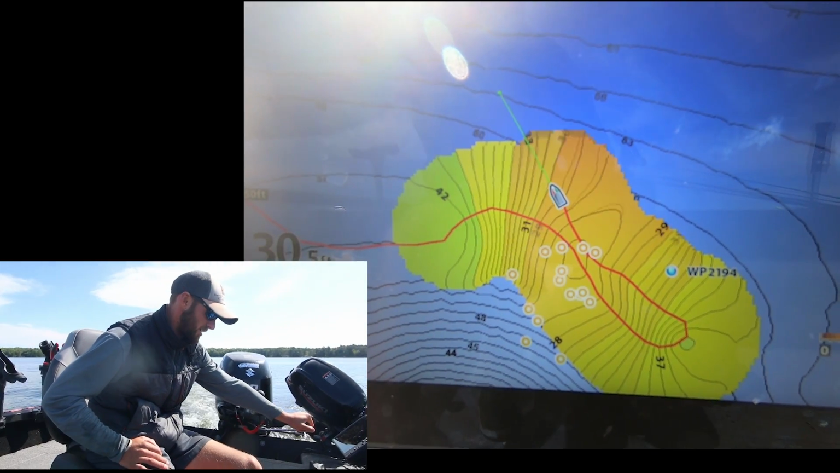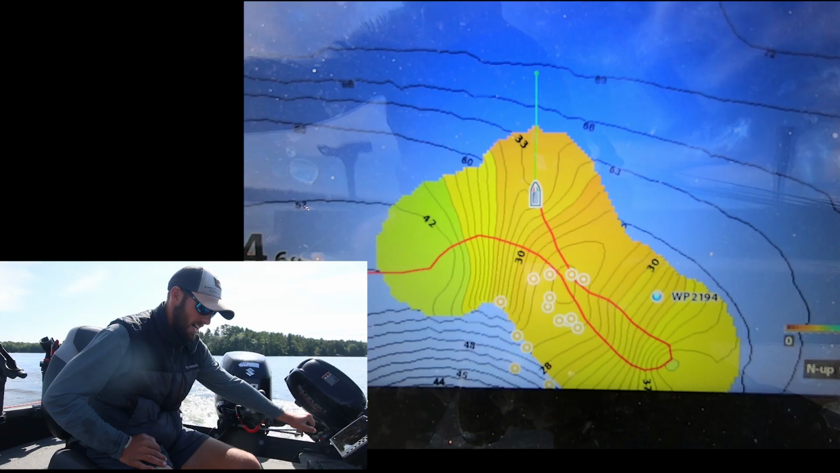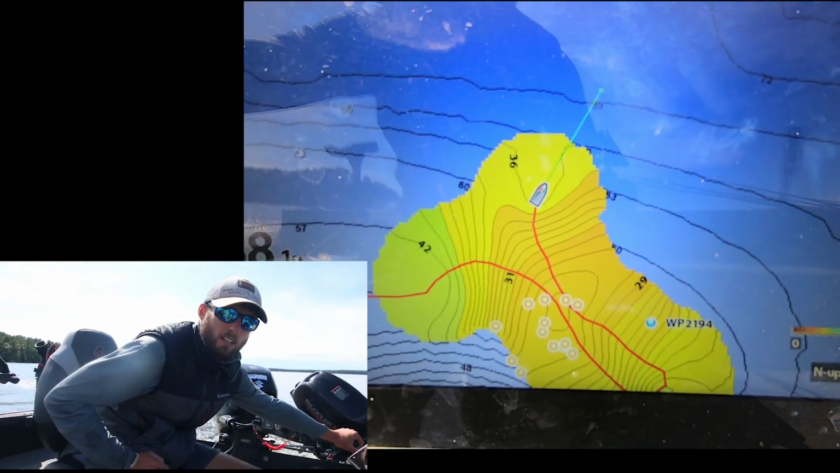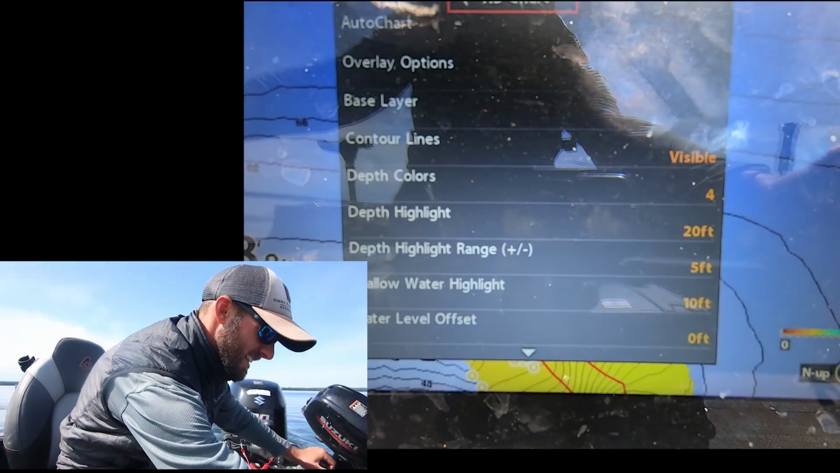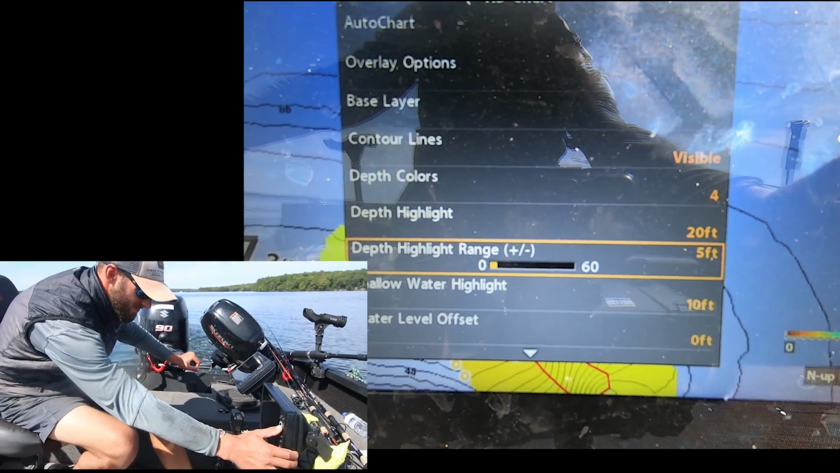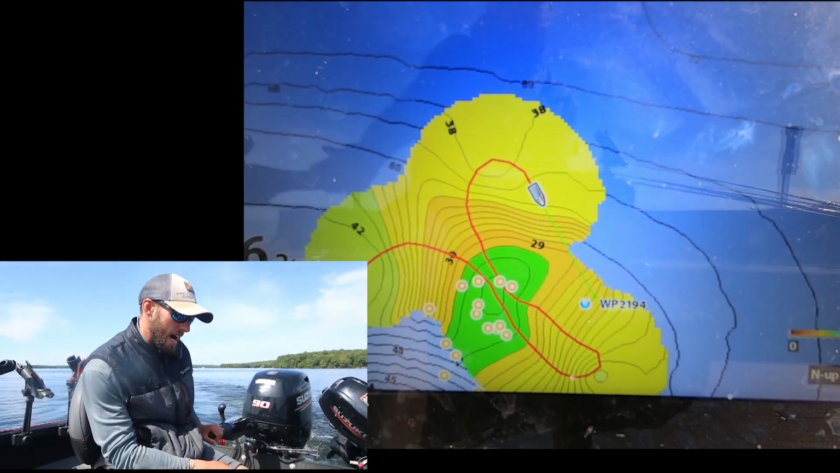The Lake Master chips are great. They're definitely the best one for fishing kind of northern Wisconsin, northern Minnesota. But there's always some stuff like this that you can improve on. So now I'm coming back out here a little bit deeper, and I'll change my depth highlights so you guys can see the top of this a little bit better. So now green's kind of the top of the hump.